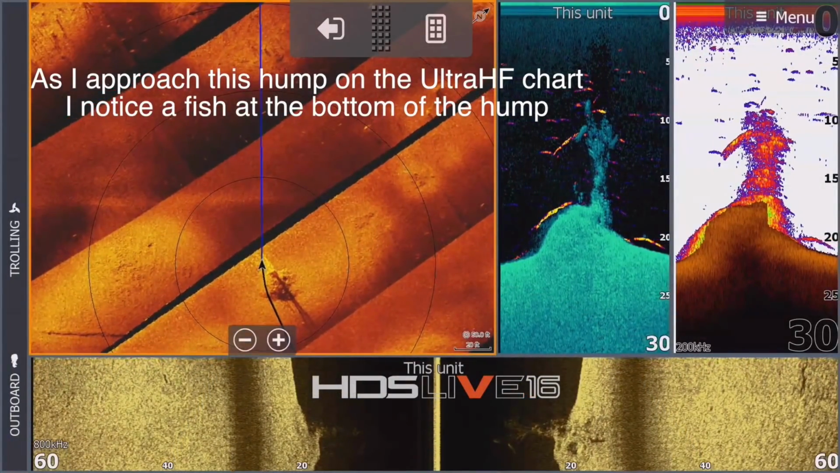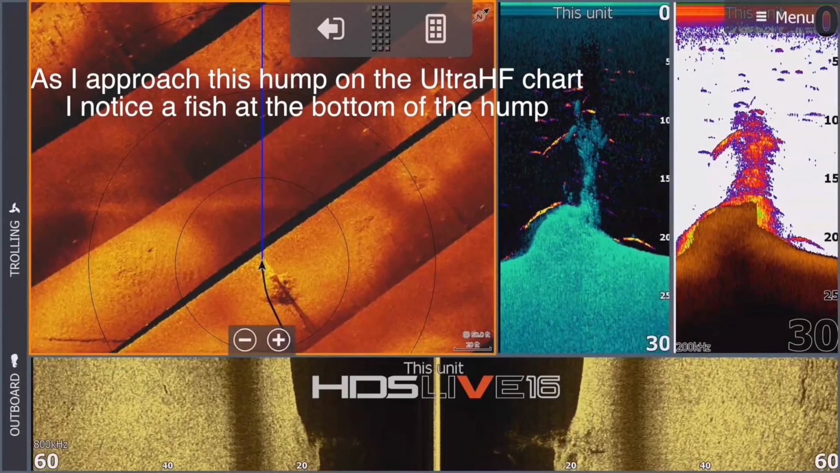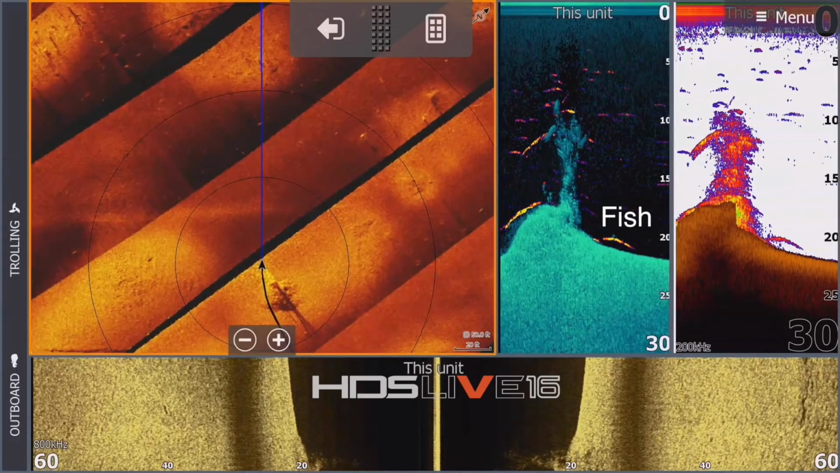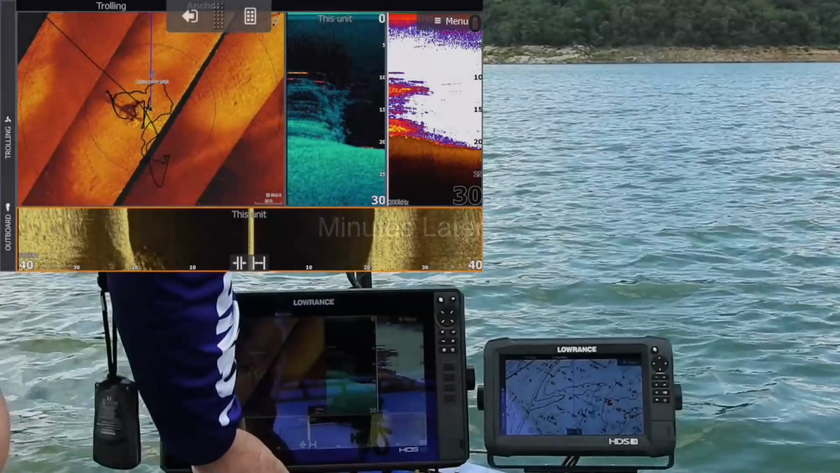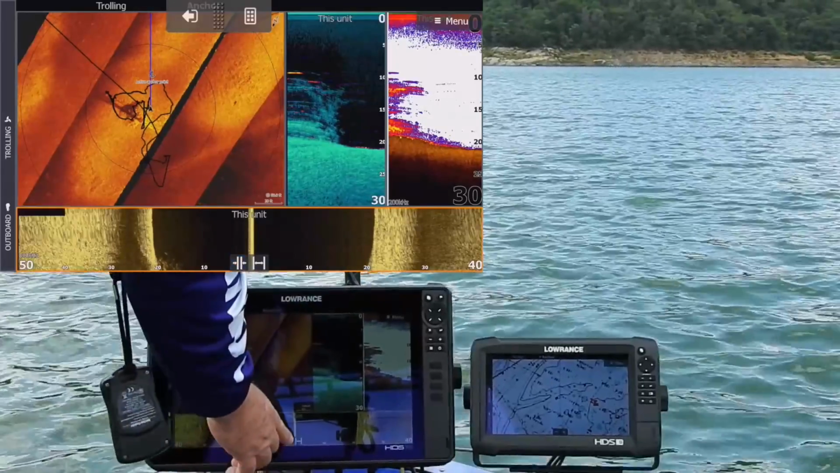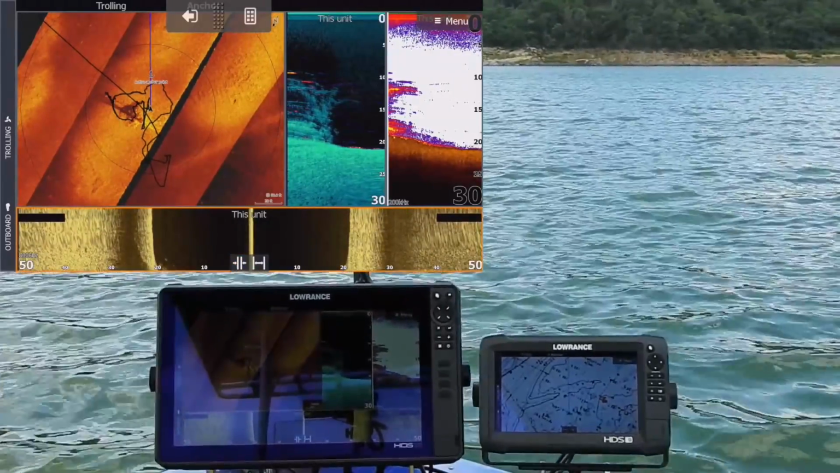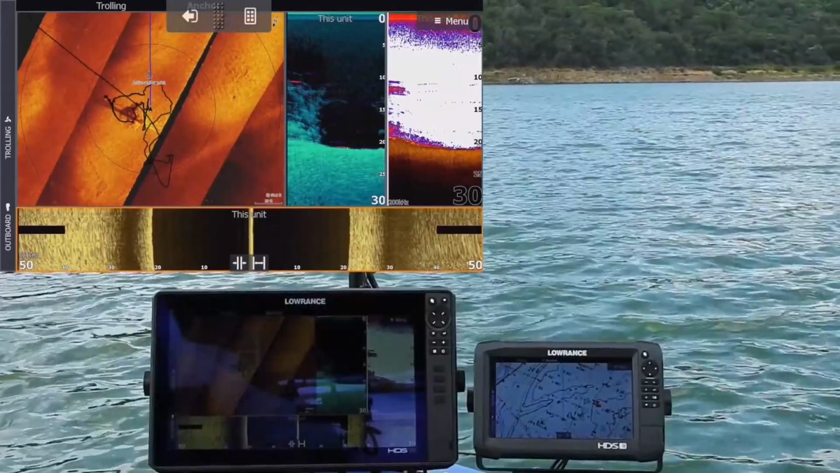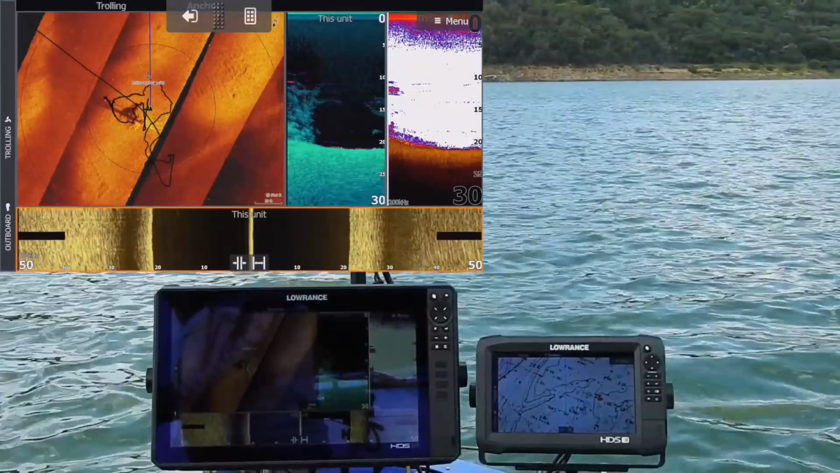Guys, I'm just going to talk through this as it's playing. Basically what I did, I came from the south, I think it is, and as I came over these flats, you'll see on my charts there was that hump there with that tree, and I just knew, hey, this is the thing.